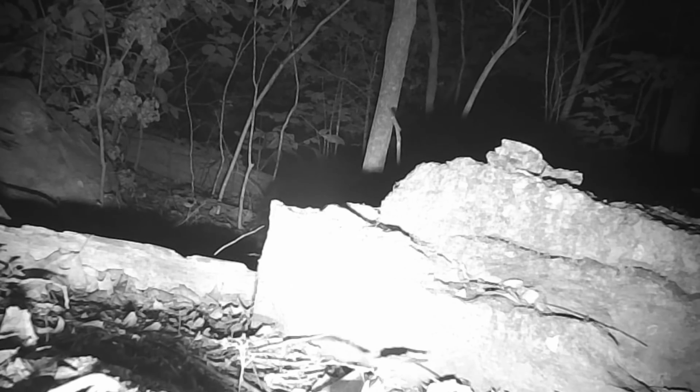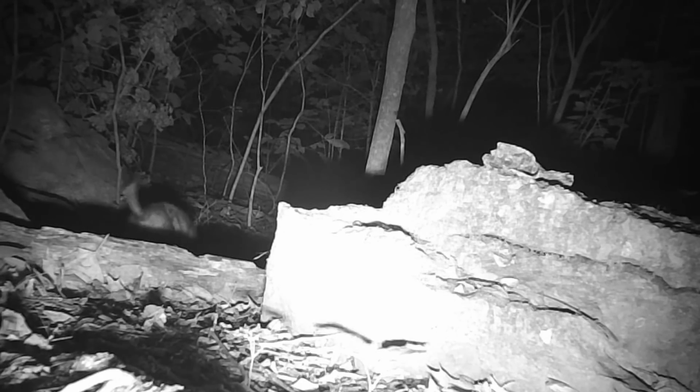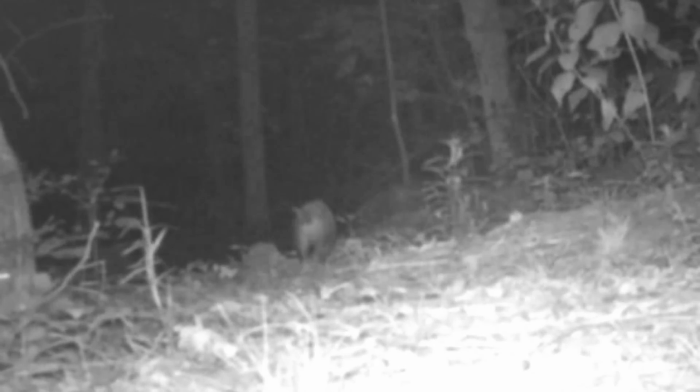Here's old Rocky 2 moving through. And there's old Willie moving through, just easing on through. Where's his buddy at? Oh, here he comes. Sidewinder's coming back. And up on the trail, old Willie just moving on through. And here's old Sidewinder, trying to hold it in the road, fishtailing. Bless his heart.